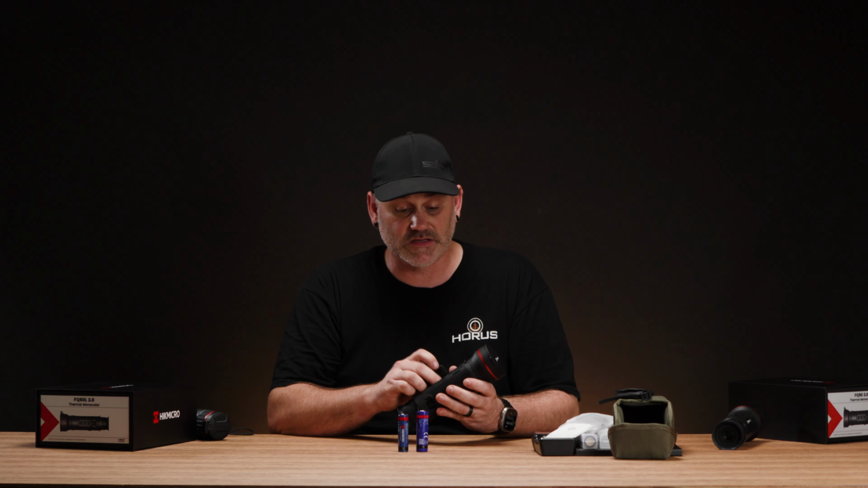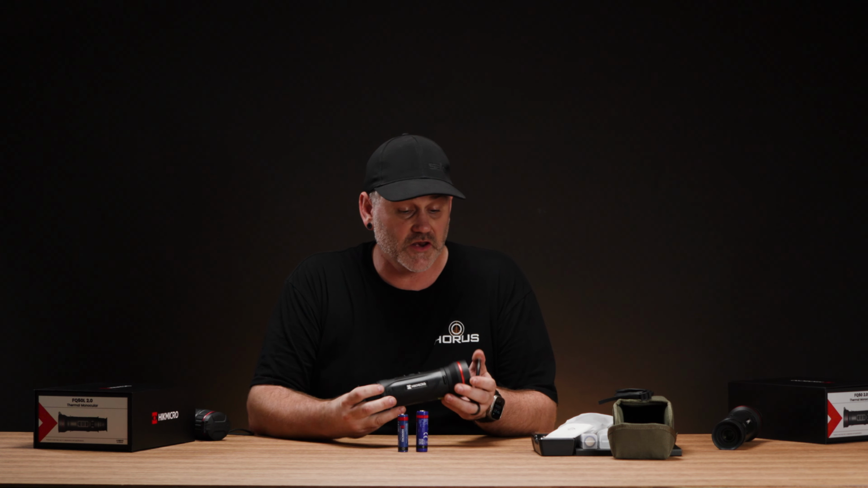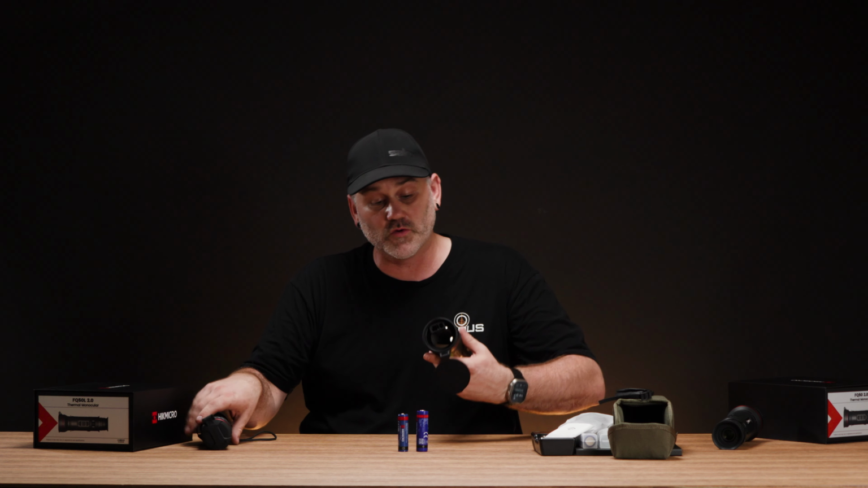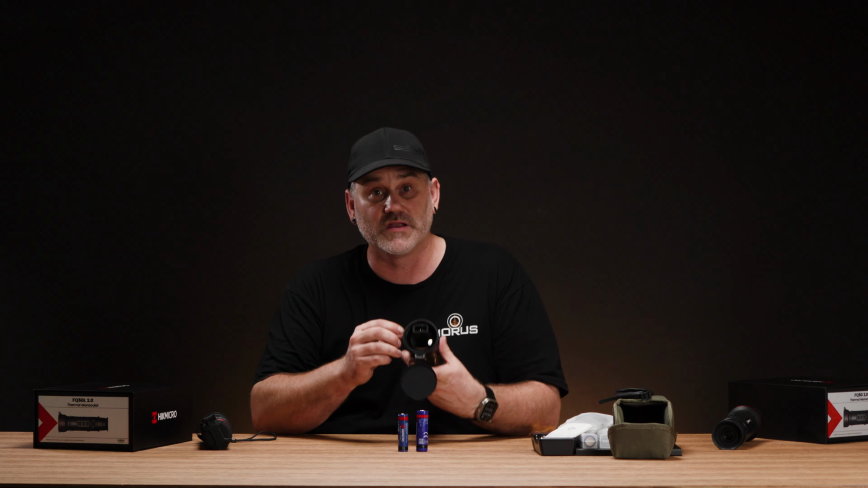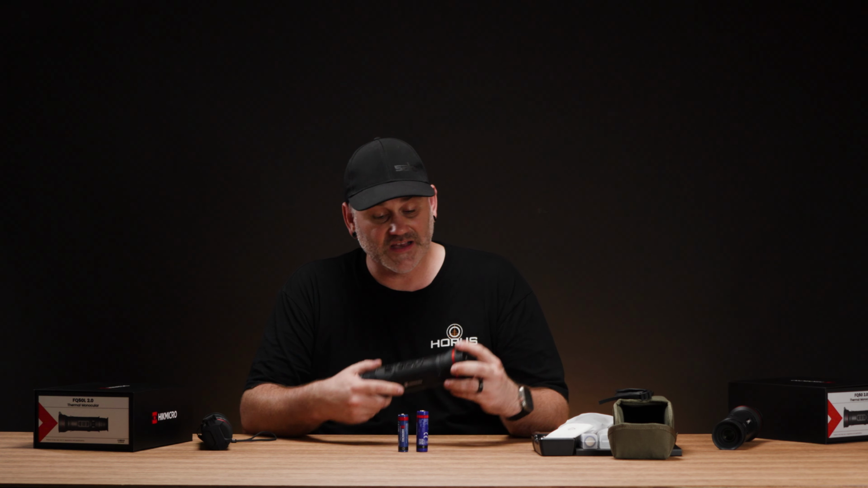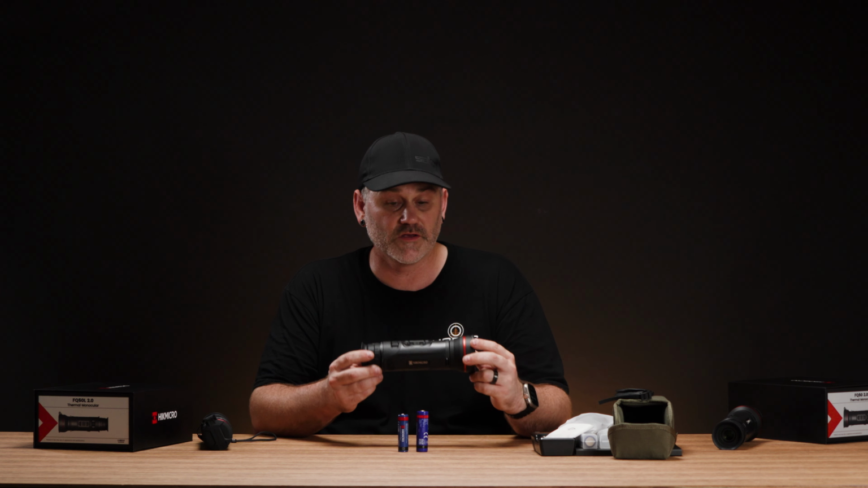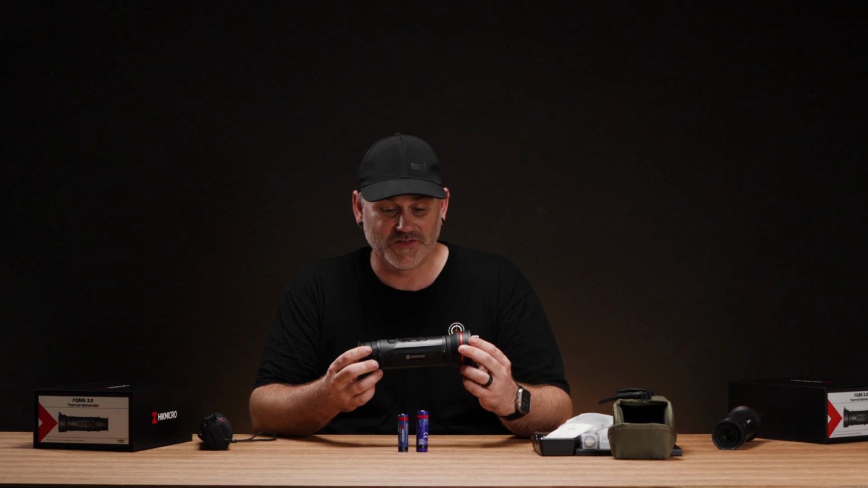These things are going to last longer and keep you going. So these come in a 35mm, equivalent of that one there, the 50mm, and also this new one, the 50mm with a laser rangefinder as well. So that does mean that this particular model here is a direct competitor to the Condor as well. And all the specs are pretty much the same.